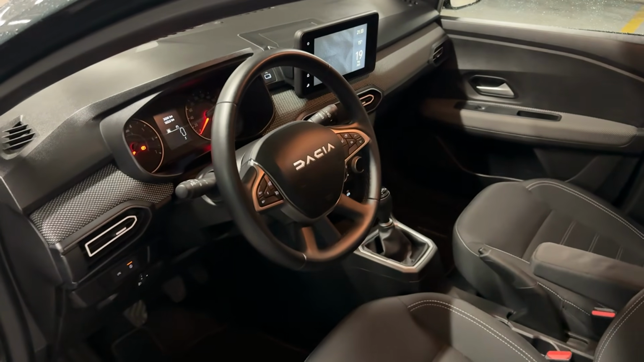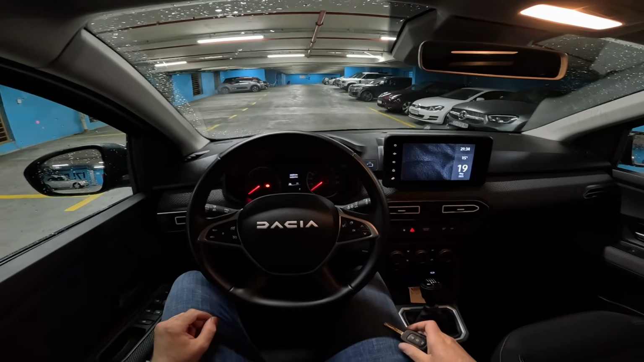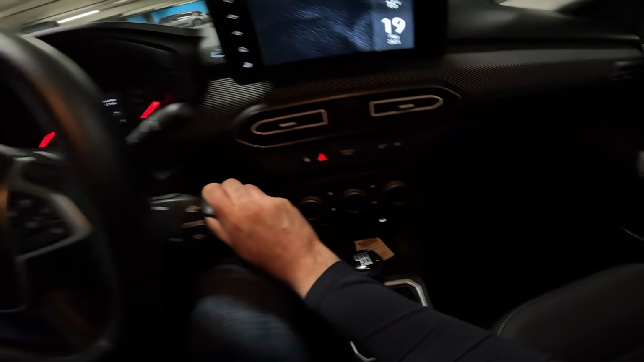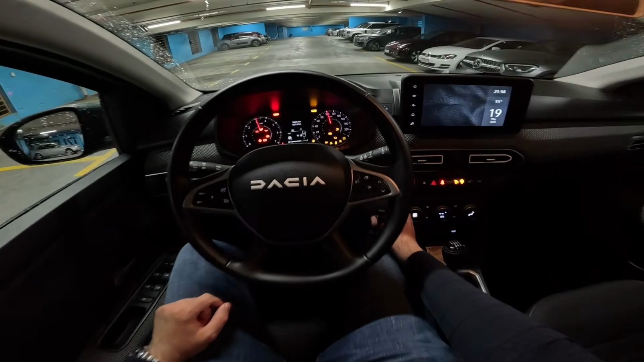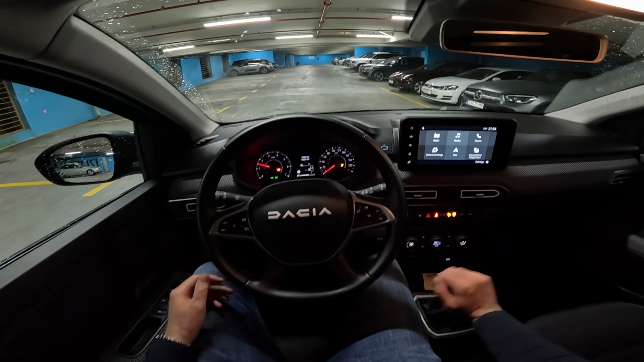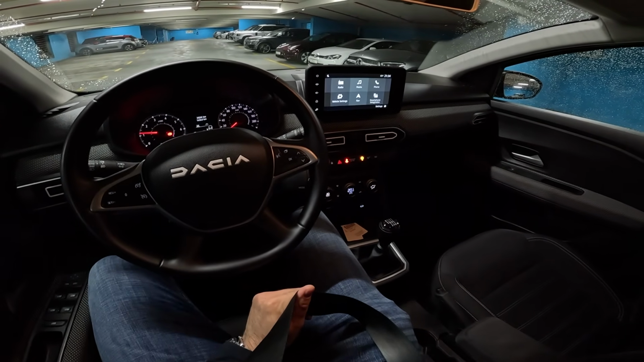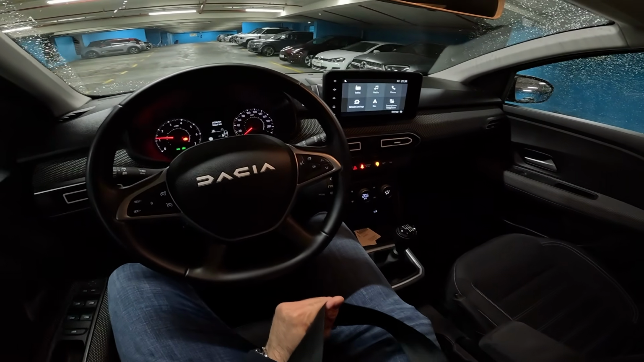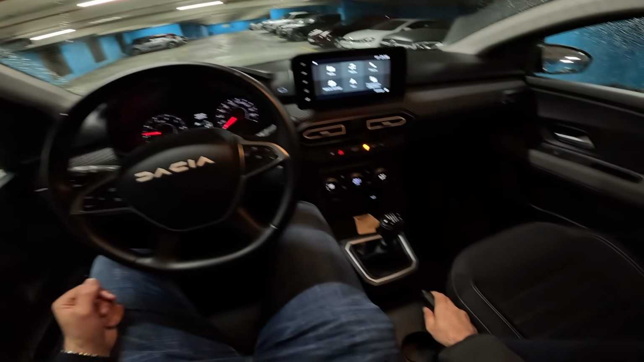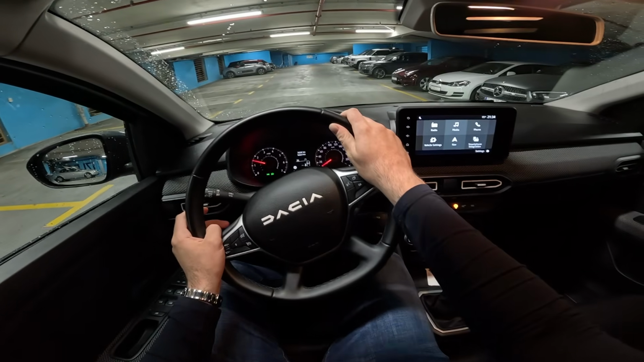So let's see it from driver's perspective now. Okay then, so here is the view. This is the key, and we're gonna insert it here and turn on the car. You see the dials, they go up and down, and yeah, we are ready to go. Put on my seat belt and release the standard handbrake, so the classic manual handbrake, and yes, off we go.